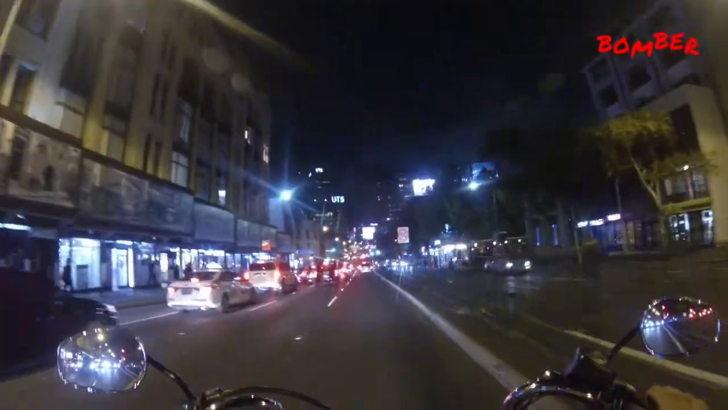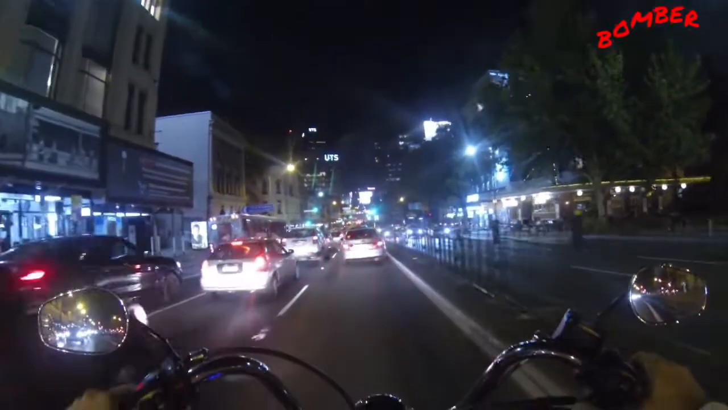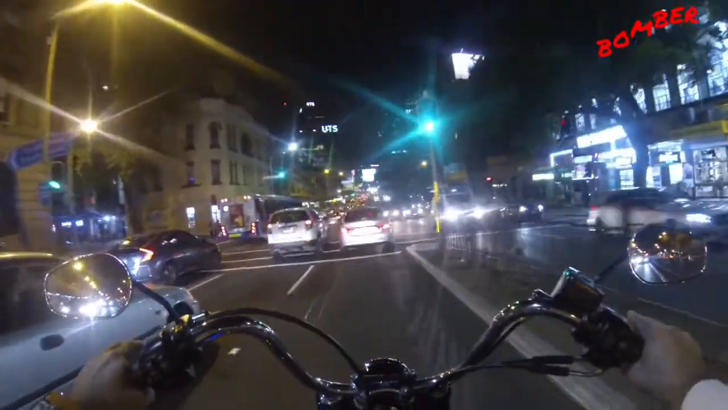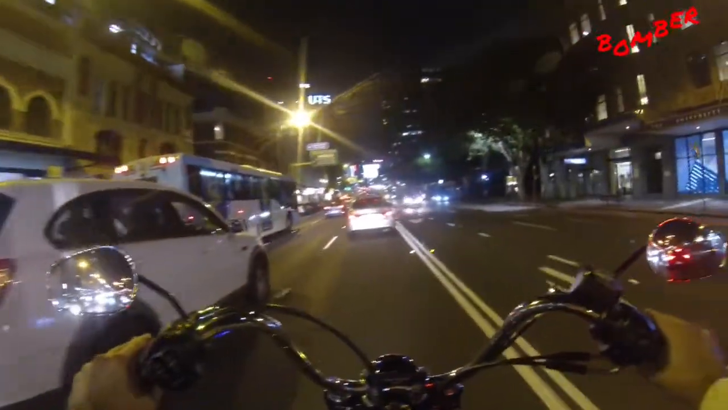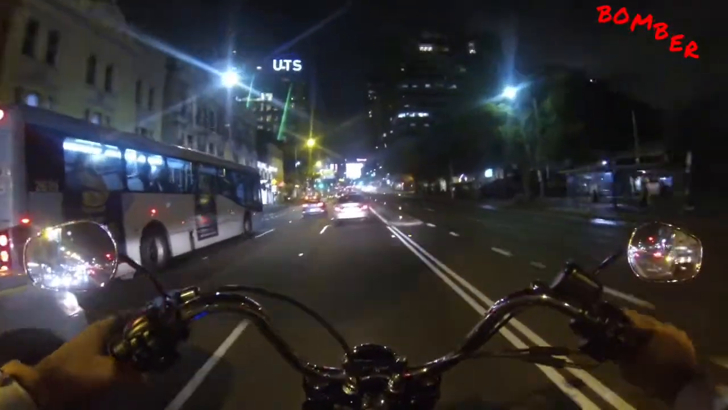That's the university up ahead there, UTS, University of Sydney or something. This area is called Broadway, and it's near Central Station, which is the largest station in Sydney.